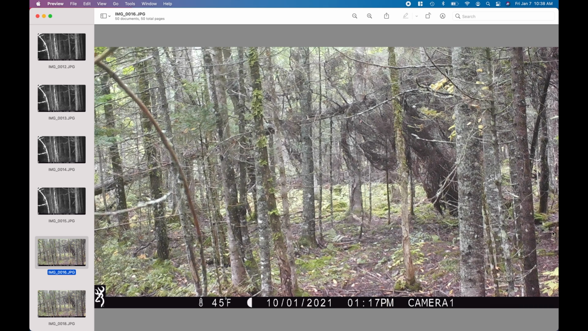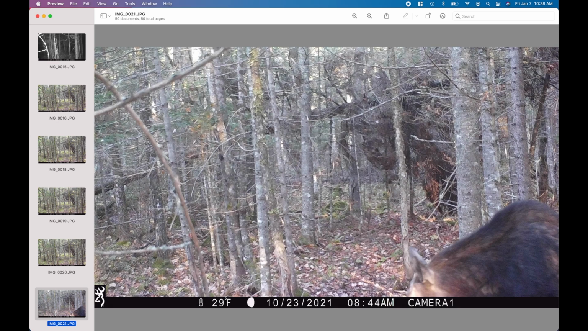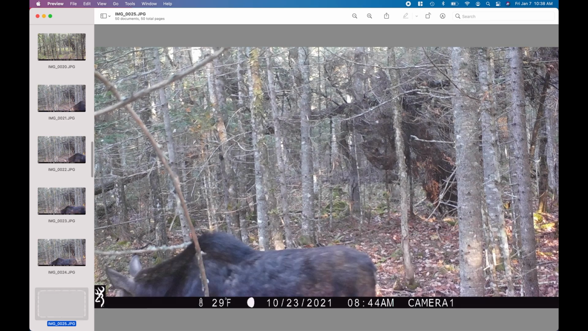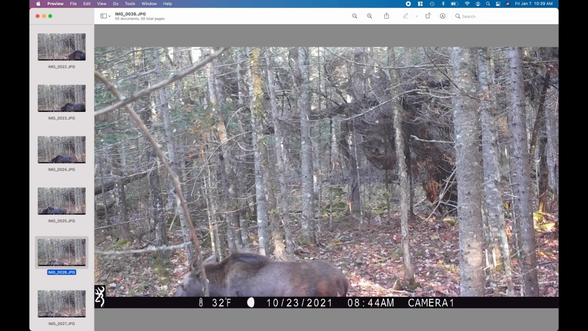Some movement over here, looks like the back of a hoof. There's a moose. Mama moose. And her calf.